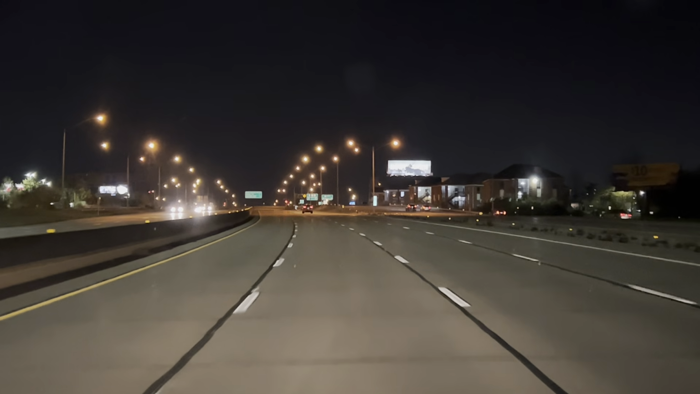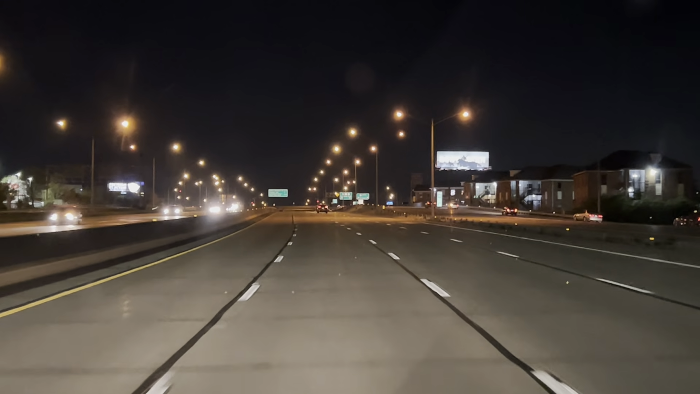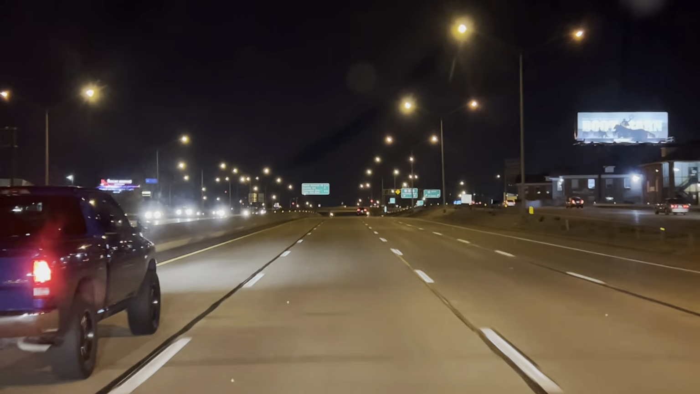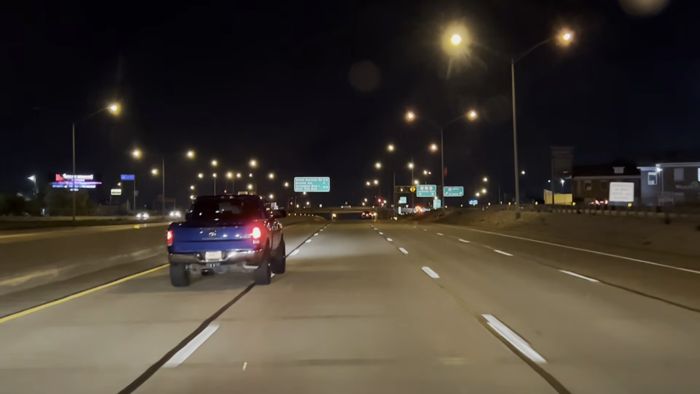I love it. We got 4 lanes here and 2 there. We got 6 lanes in one direction. Yeah, buddy.